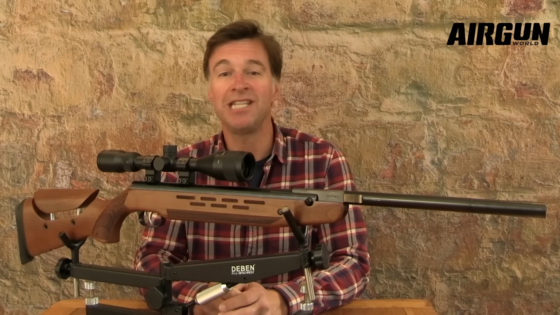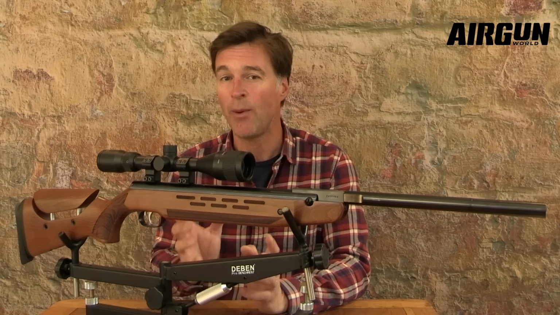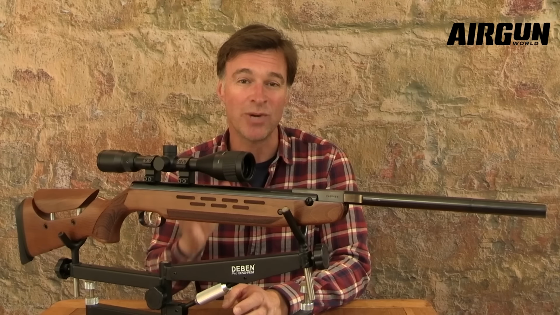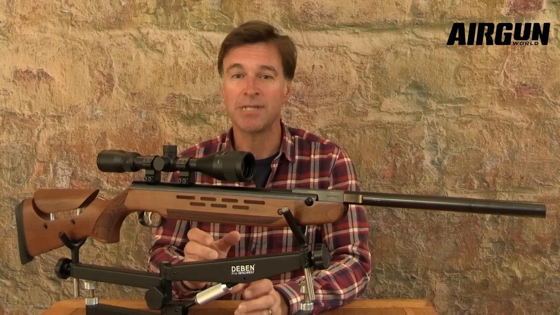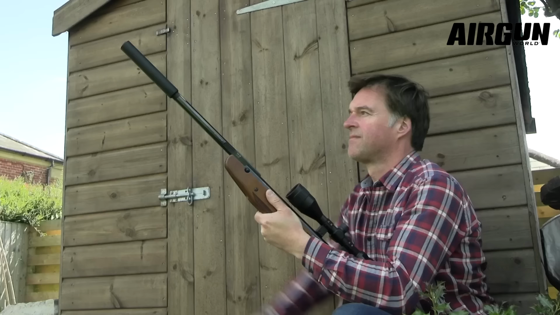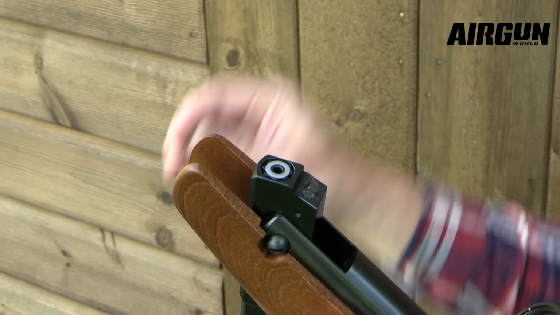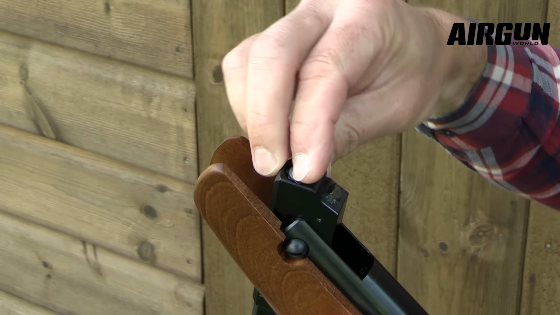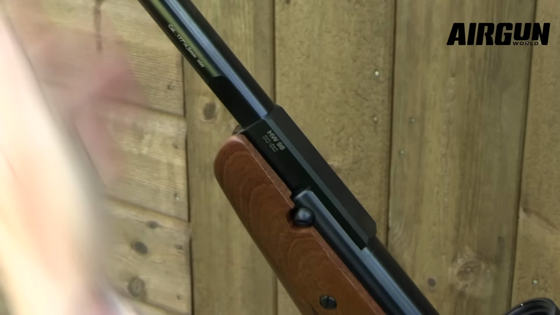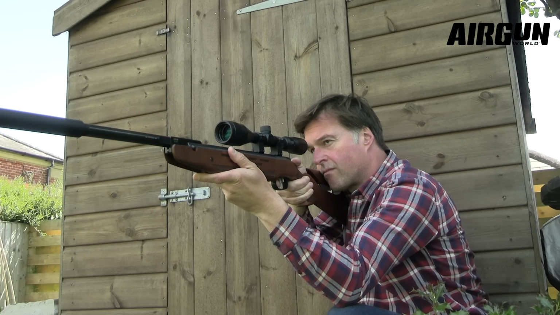The HW98's cocking stroke isn't the lightest, but then this is a full power airgun, and it is silky smooth. Now, it snaps down with a really positive click, and loading is, as you would expect, direct to the breech, which is really straightforward. Once you've loaded up, the barrel swings back up with a really positive clunk into what feels like an extremely secure lockup mechanism.